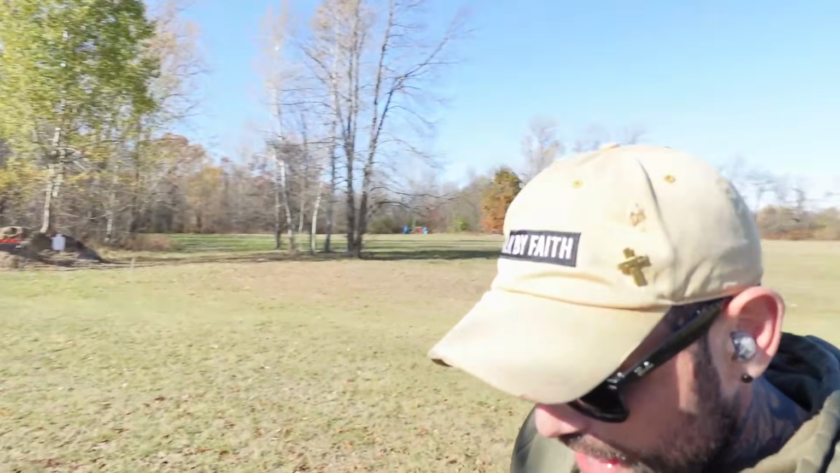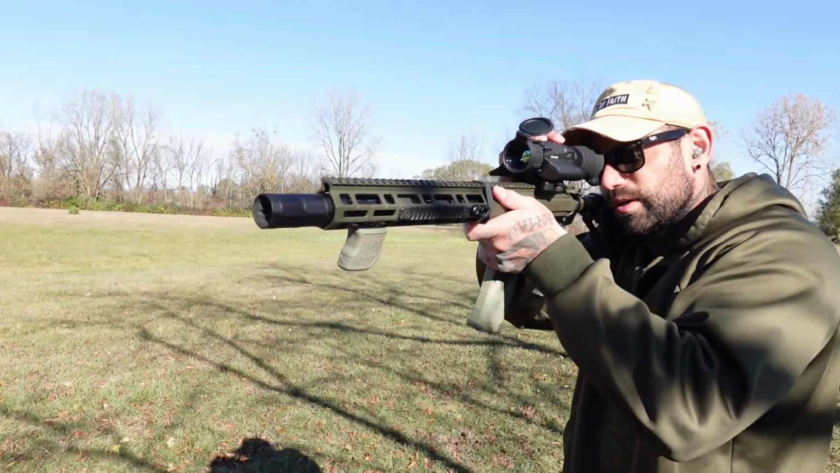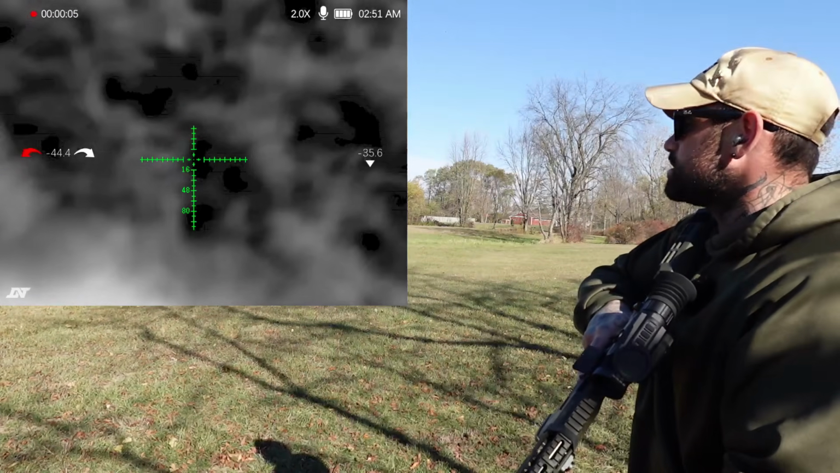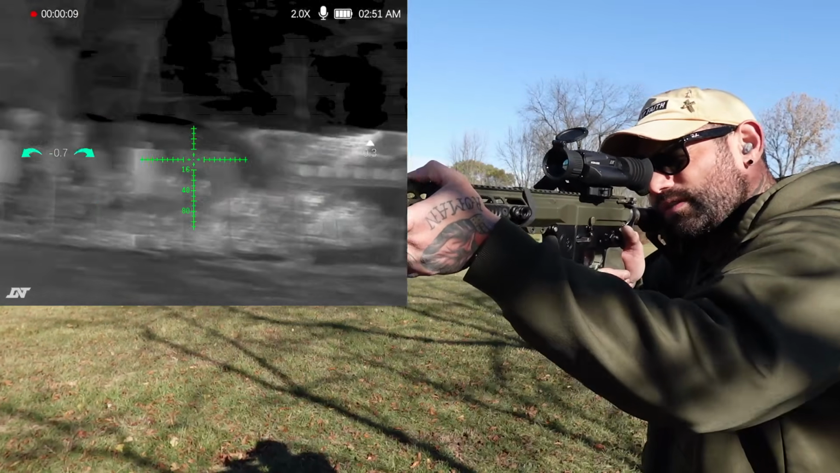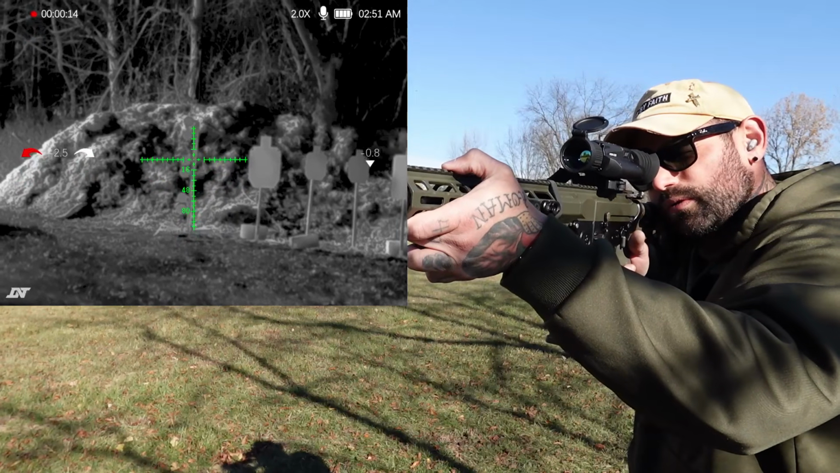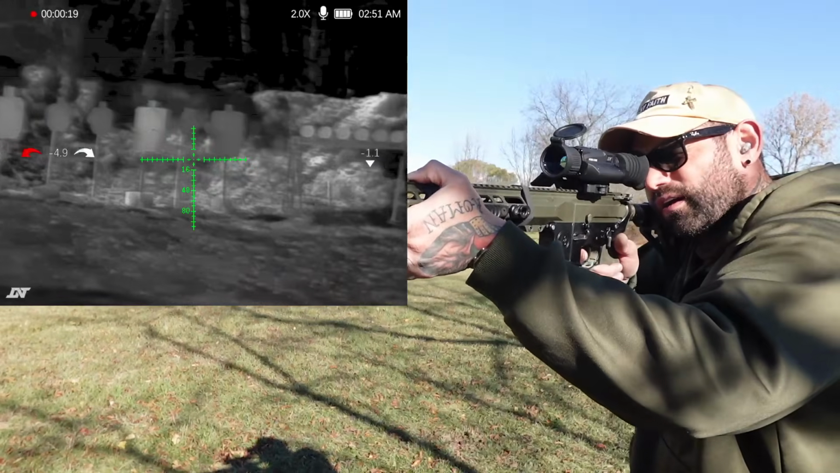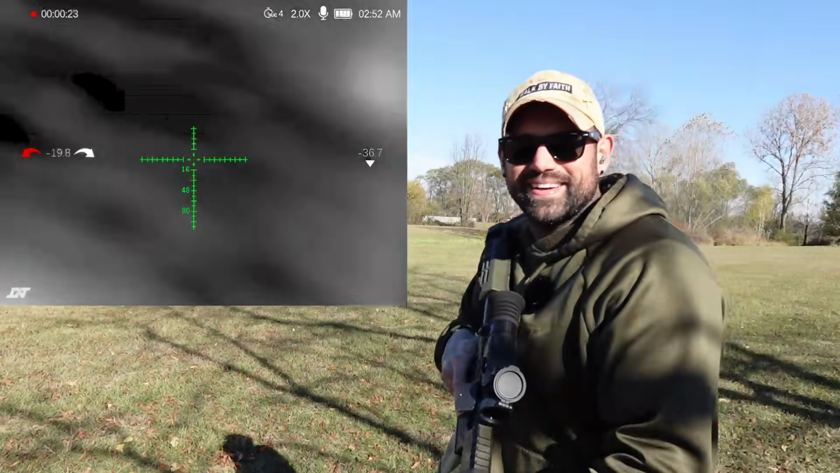So I'm going to turn on the camera. Doing this by myself sucks. We're going to turn on the camera so you guys see what I see. Let's do a short press. There we go. I'm going to put it up here in the corner so you guys see what I see. You see the targets even though it is daytime. You see the dueling tree right there. Let's hit one of these guys. Easy. This thing's fantastic. So that was 40 yards.